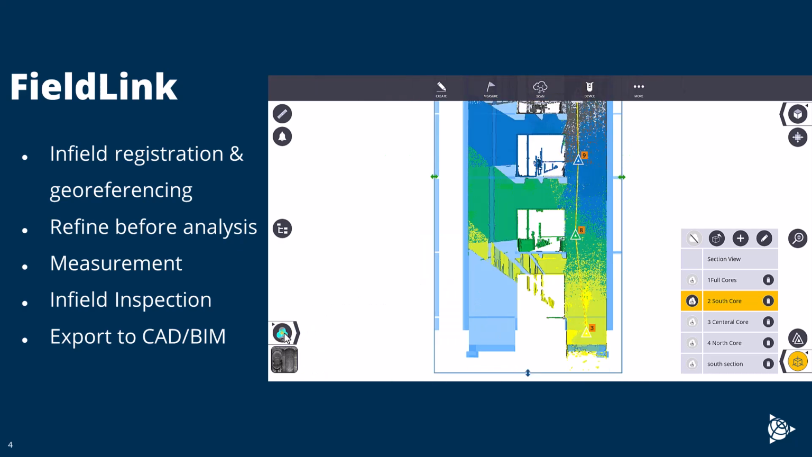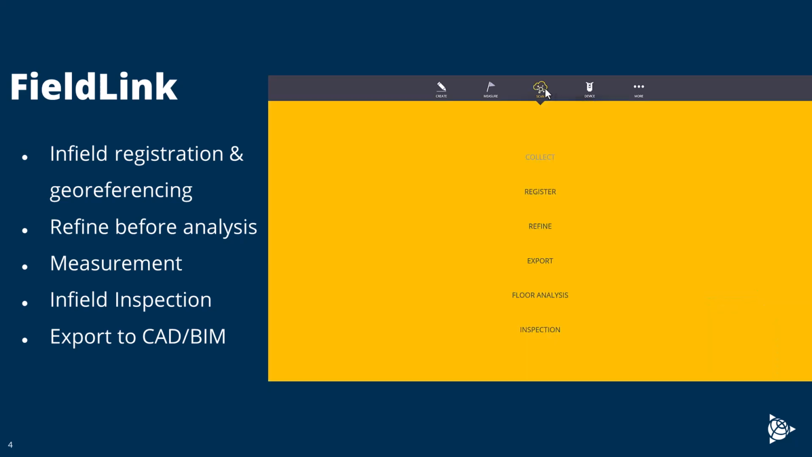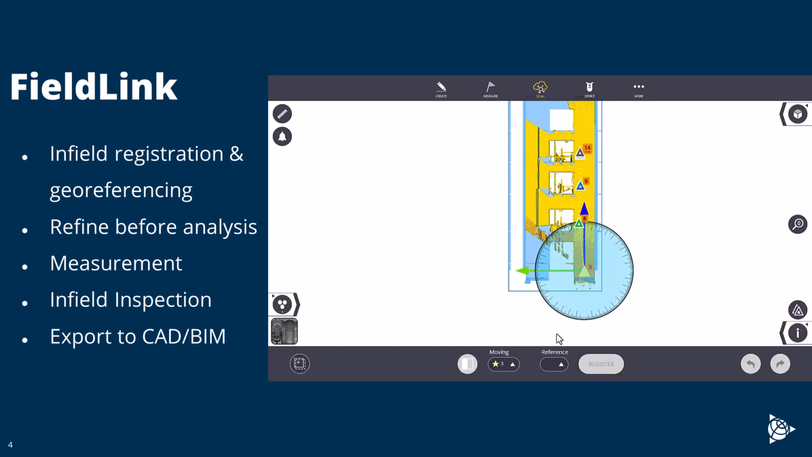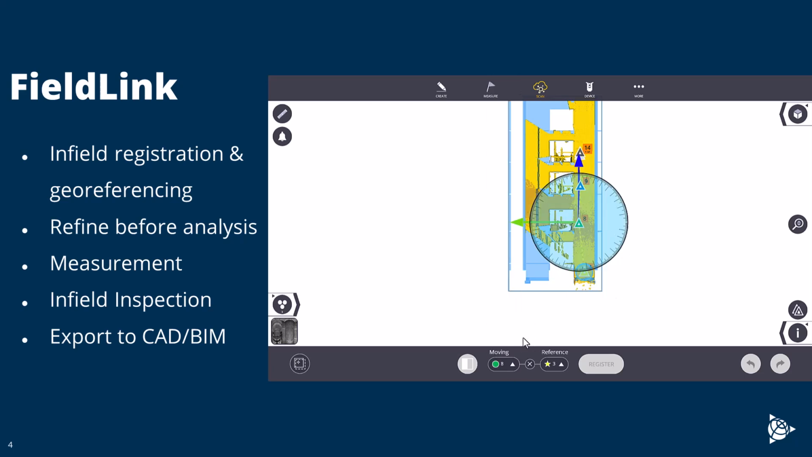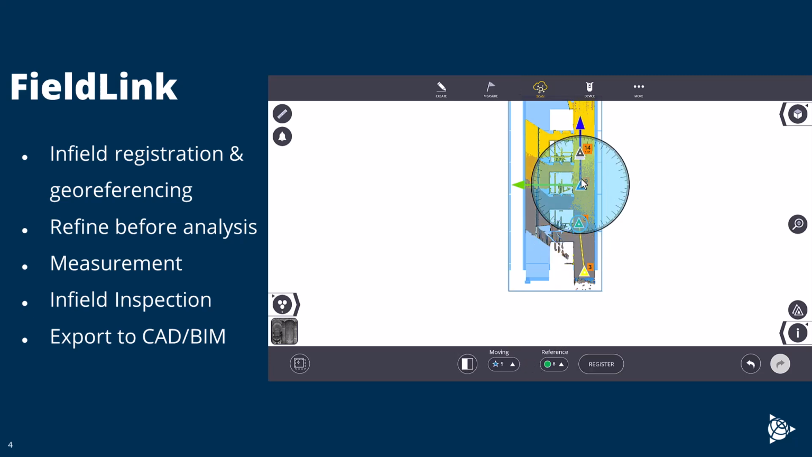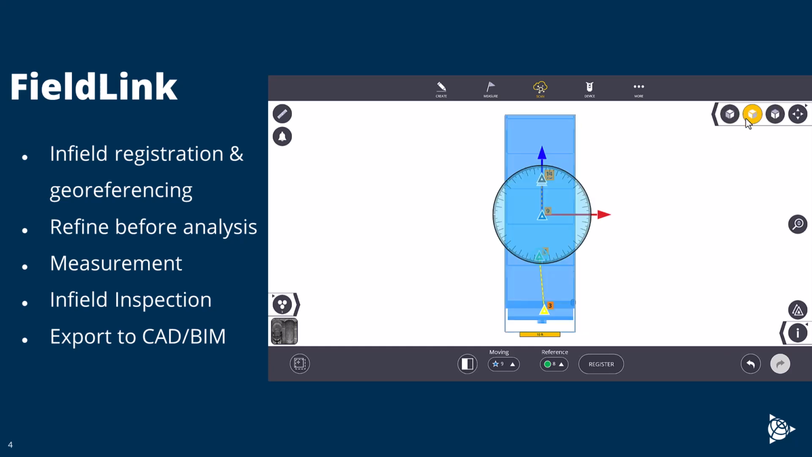A lot of times what I like to do is actually view it like this to see everything's popping in together. When collecting scans or afterwards when post-processing, I do like to register in FieldLink before I go to RealWorks, just because it'll keep it clearer. So as you're collecting, if you can keep them close, it'll essentially align a lot easier. When you're doing an elevator core though, obviously you want to get the XY, but you do want to pop from a side view and then register.